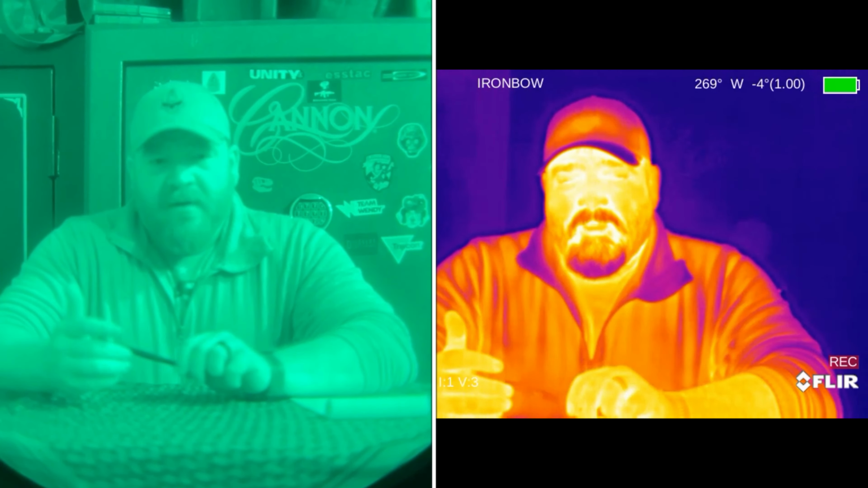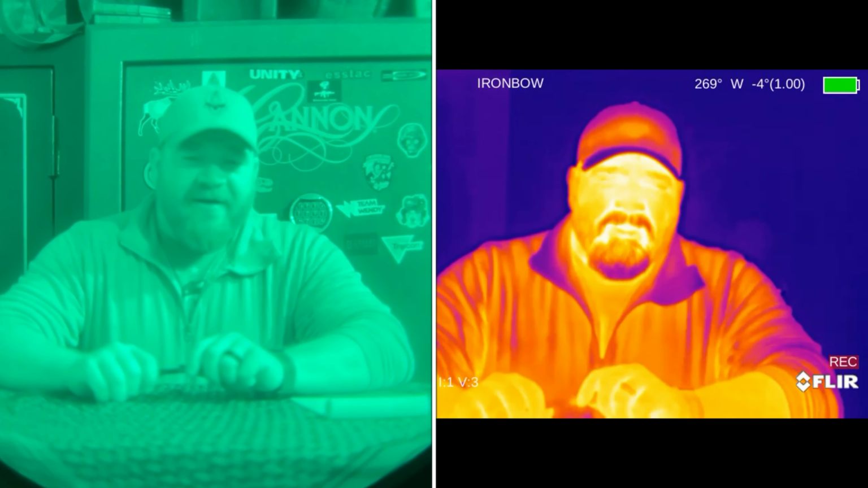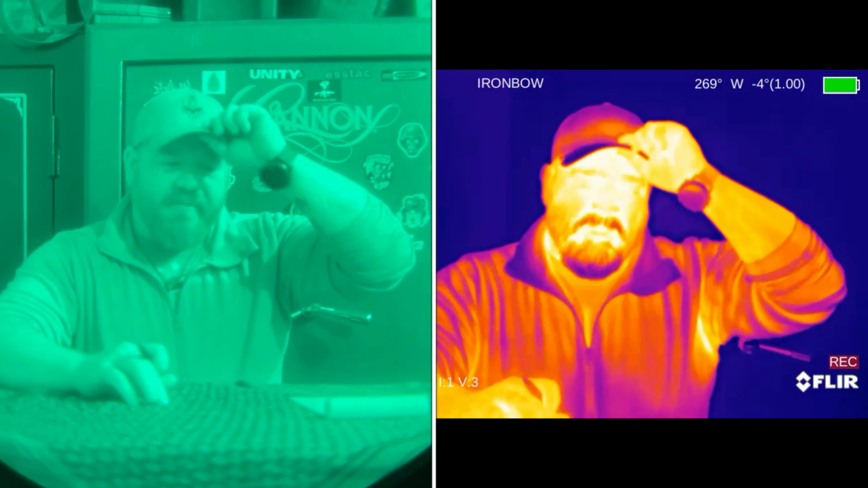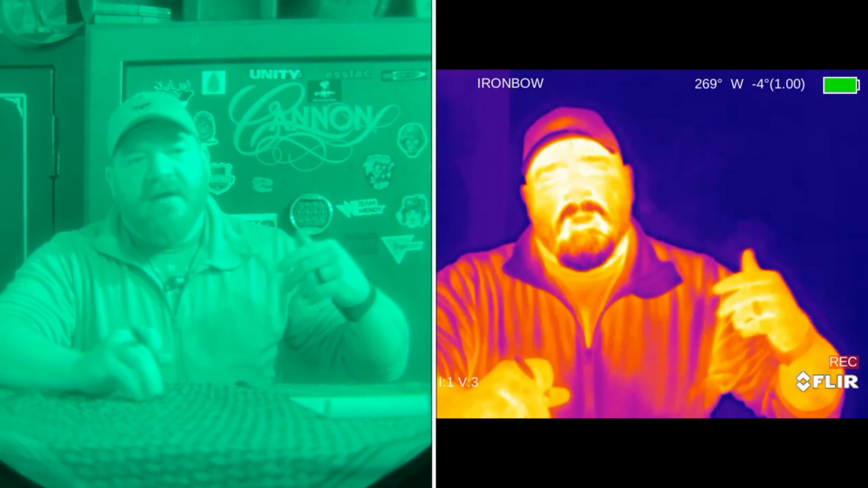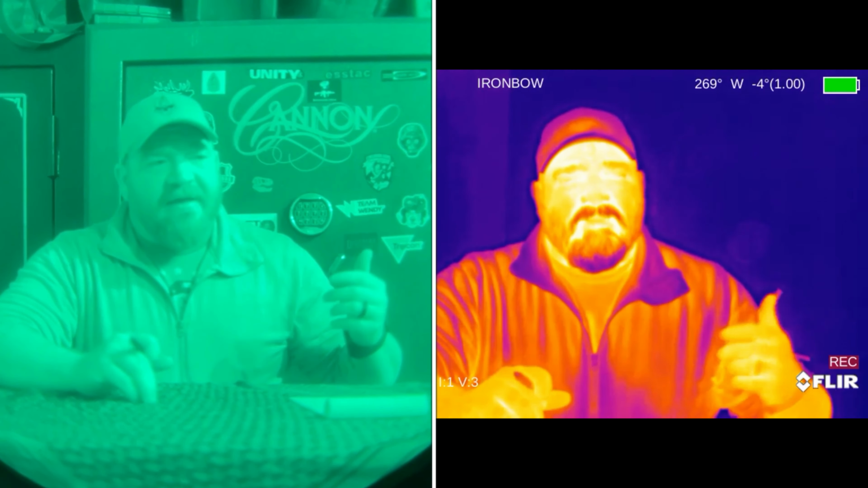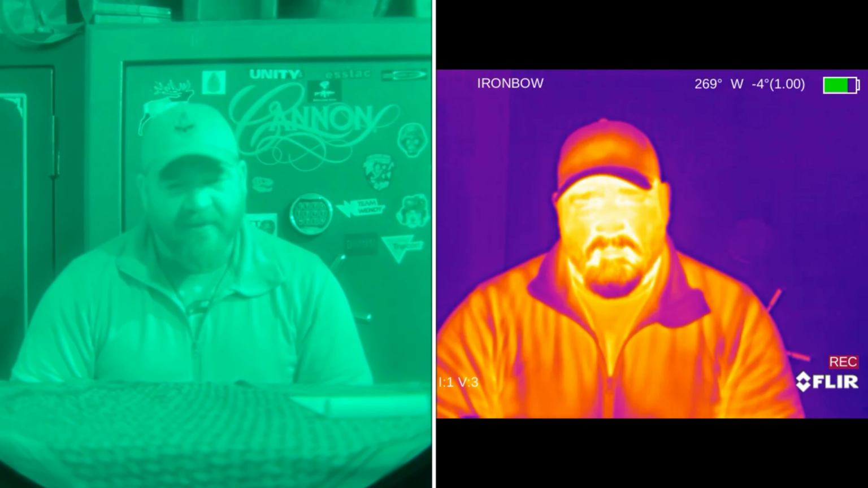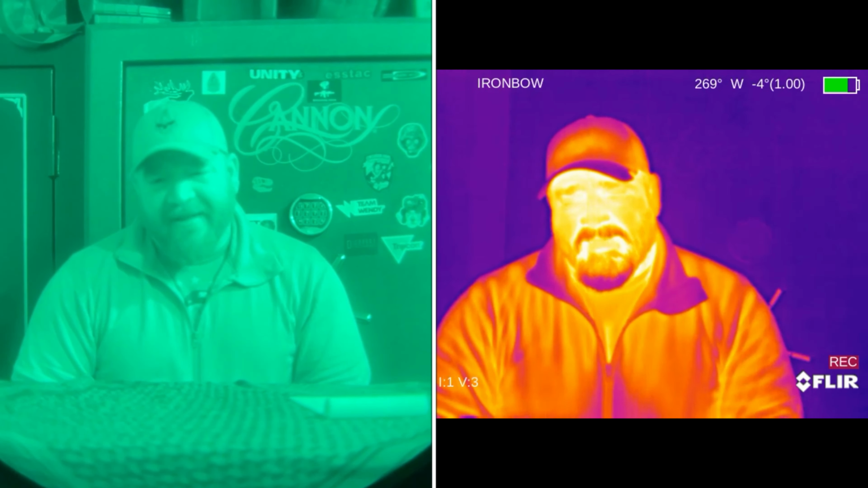We'll go ahead and switch up the palette. So now we are on the Iron Bow palette. Again, not one of my favorites. It seems to be one of those palettes that would be best served indoors, looking at utility stuff, hot wires, hot electronic equipment, hot water pipes, anything like that.